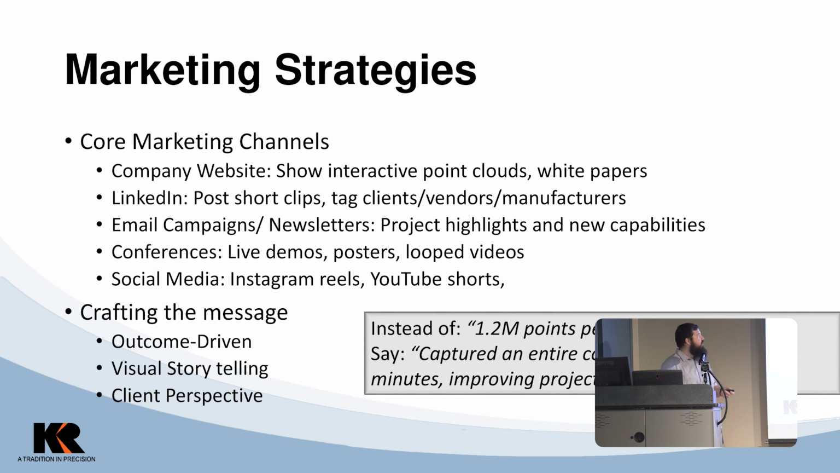Then crafting the message. I have a quick little blurb there. So, 1.2 million points per second LiDAR scan. Wow, that's a lot of data. That's kind of scary. But if you said capturing an entire construction site in 12 minutes, improving project planning by 30%, a little bit more impactful, right? That's putting it out in basic terms, and you're telling why it matters a little bit quicker.